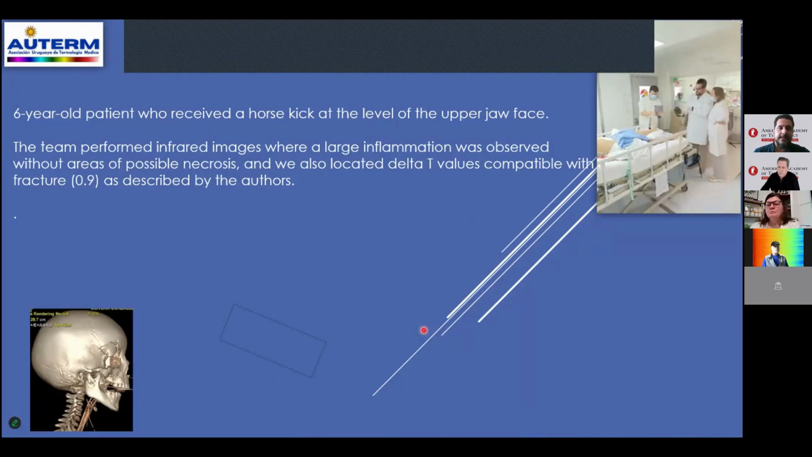Next case, a 6-year-old patient who received a horse kick at the level of the upper jaw and face. The team performed an infrared image where large inflammation was observed. Without areas, necrosis is not possible, and we also located the delta T values compatible with fractures. Other authors described 0.9.